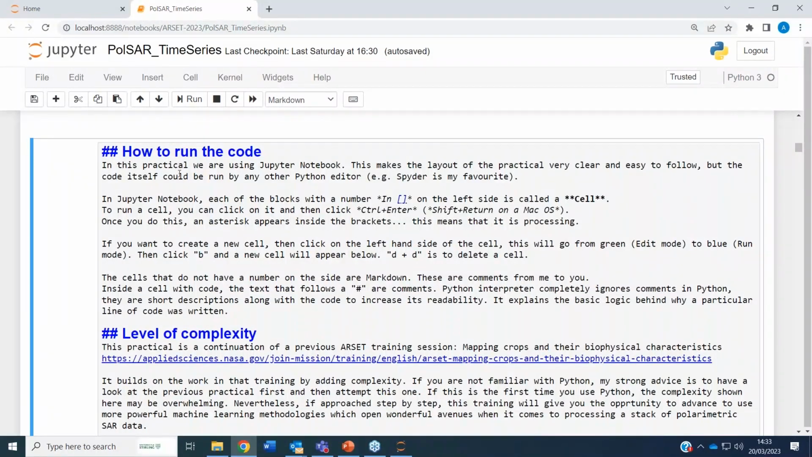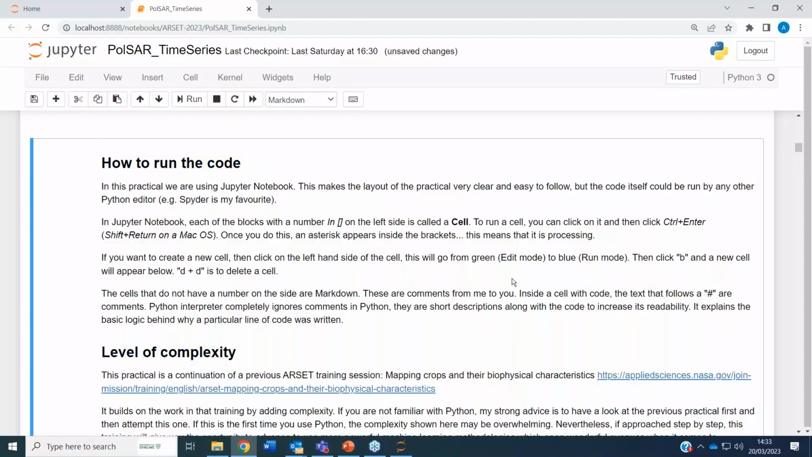Once you double click, the editing function comes into play, and this looks a little bit like LaTeX if you're into that. It's not exactly the same, but you can use this kind of syntax to write your markdown. Once you are happy with what you wrote, you can run the cell either by clicking run or by using the shortcut Control Enter in Windows or Shift Return in Mac.